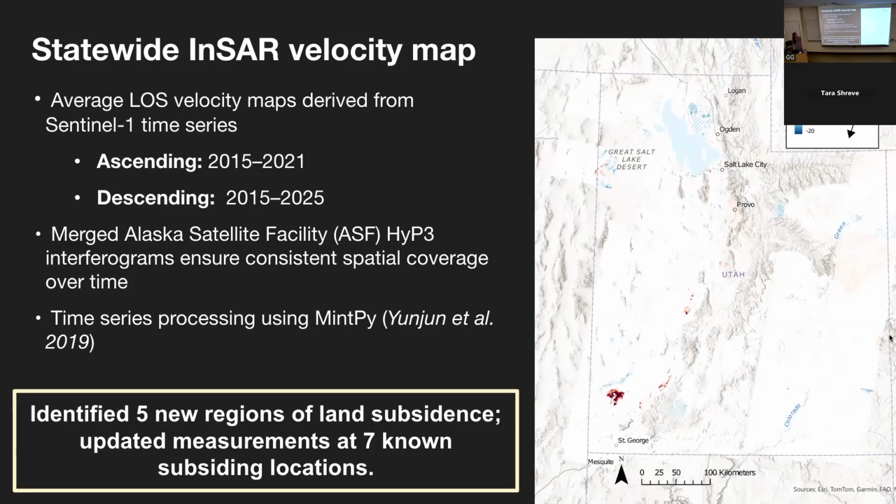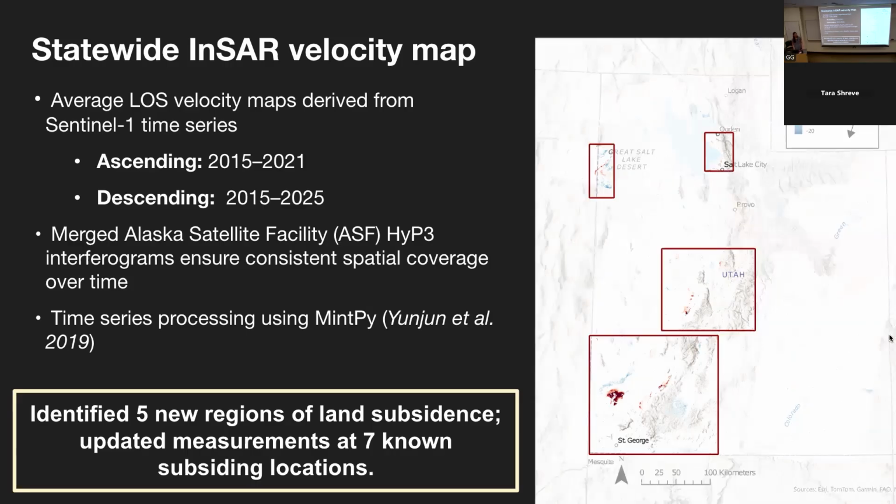Using this survey, we identified 5 new regions of land subsidence and updated measurements at 7 known subsiding locations throughout Utah. Here we can see the general areas where we're seeing subsidence throughout the state. I will have the caveat, because InSAR does decorrelate in vegetated areas at the wavelengths we're working in, there could be areas that are subsiding that we may not have measurements from InSAR, but this is where we're starting from. And we're hoping to start doing some more GNSS campaigns in other areas as well to supplement these measurements.